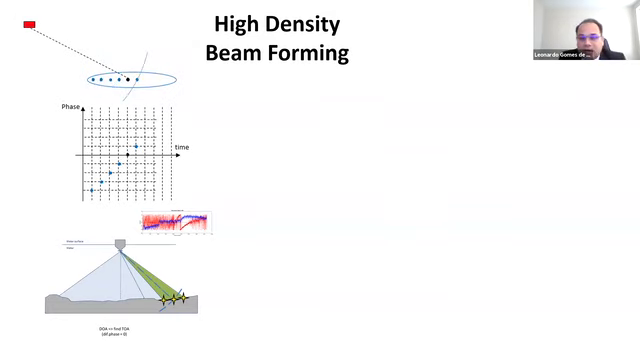As the wavefront interacts with a target before and after the MRA, the maximum response axis, we can use other than zero cross phase information to provide more solutions within the same phase ramp. It's called high density beamforming.